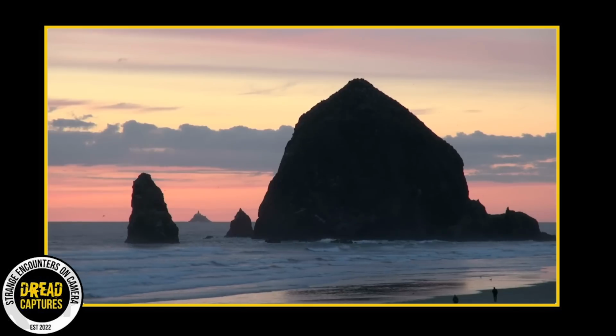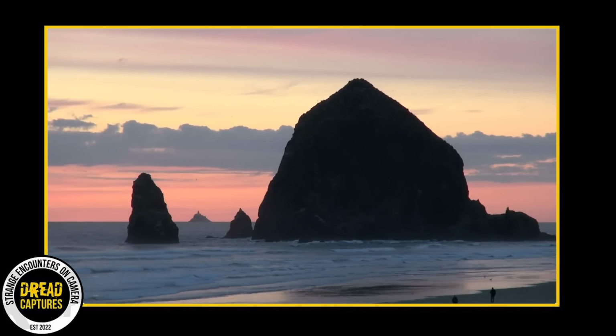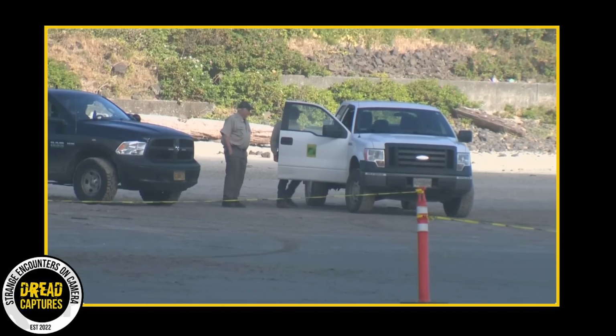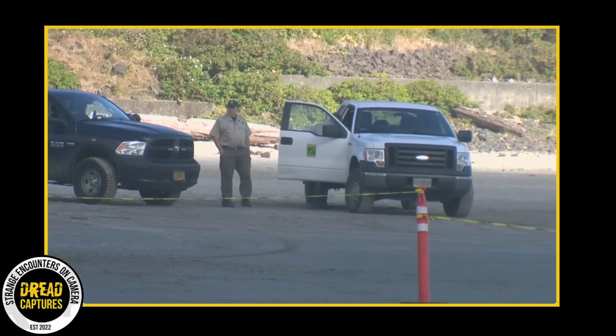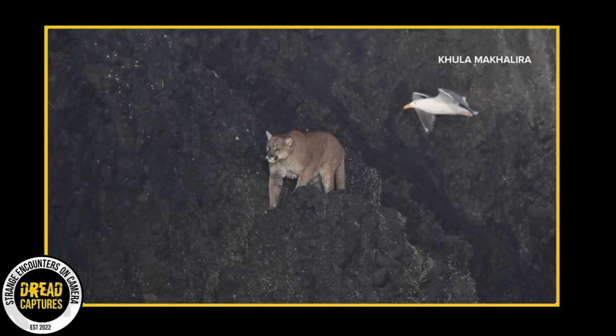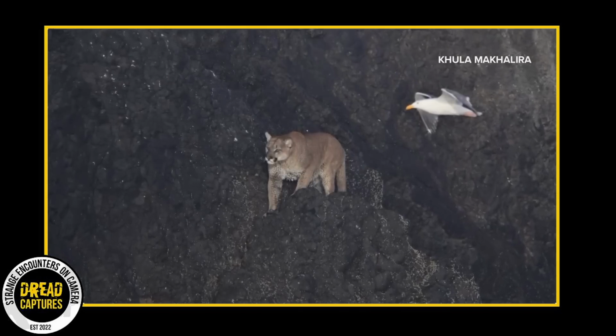The predator likely scaled the rock during low tide and found itself marooned when the tide came in. In response, local authorities cordoned off a portion of the beach and the nearby dunes to create a safe route for the cougar to return to its typical territory.